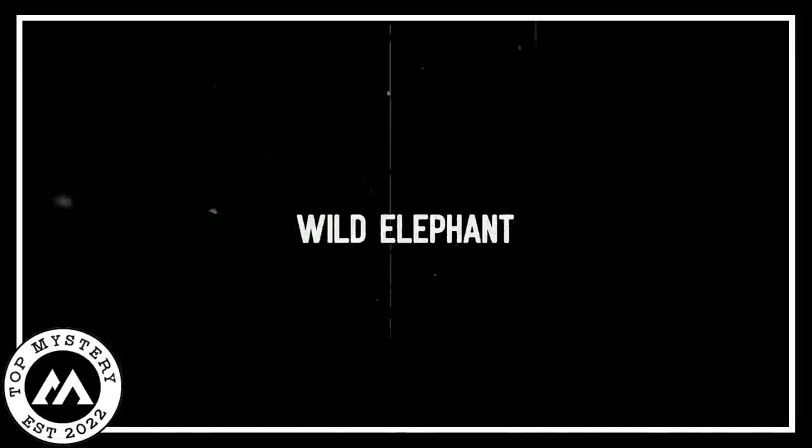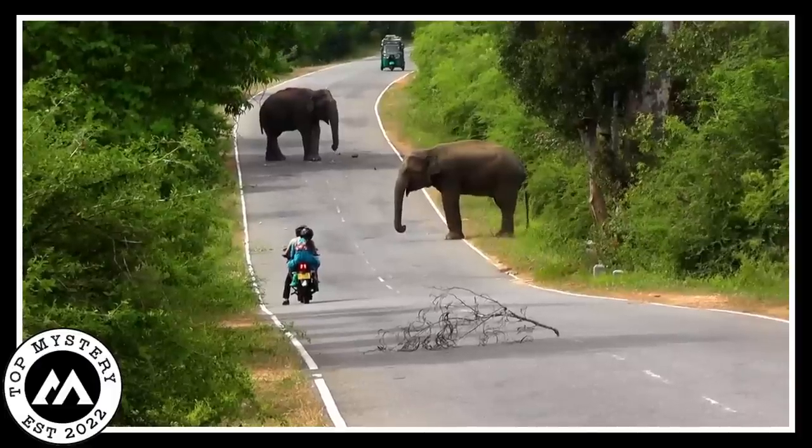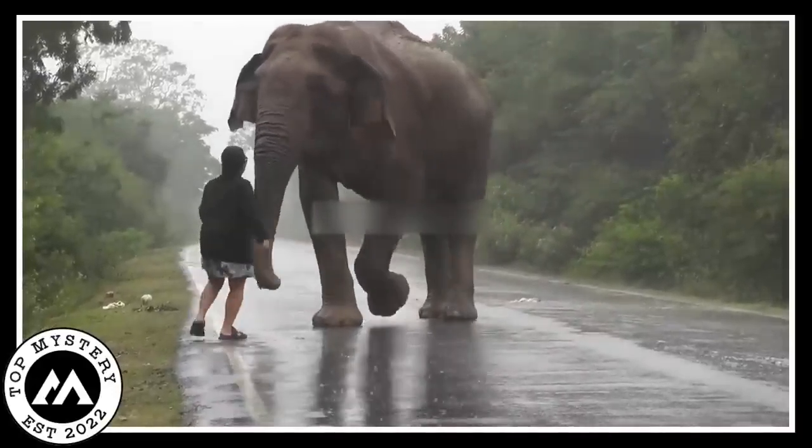Wild elephant. In the heart of the forest, a trail camera caught a jaw-dropping scene, a gutsy woman feeding bananas to a wild elephant right in the middle of the road, rain pouring down.